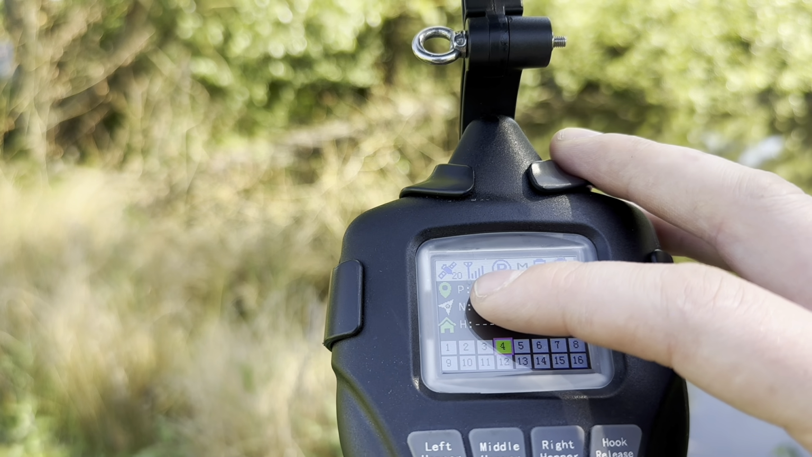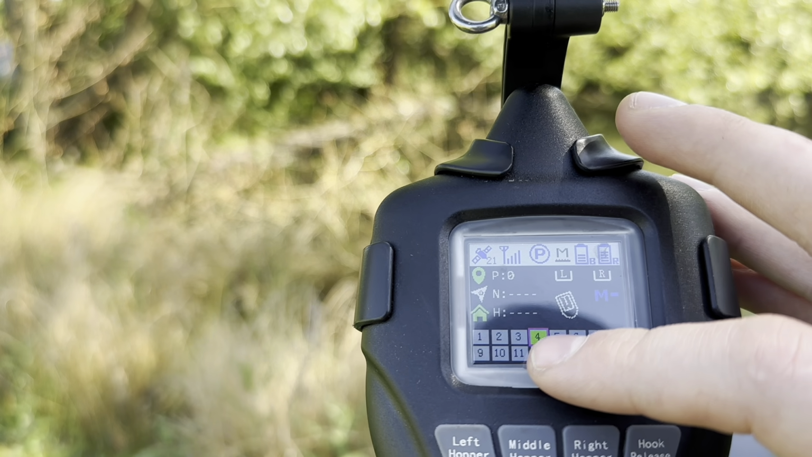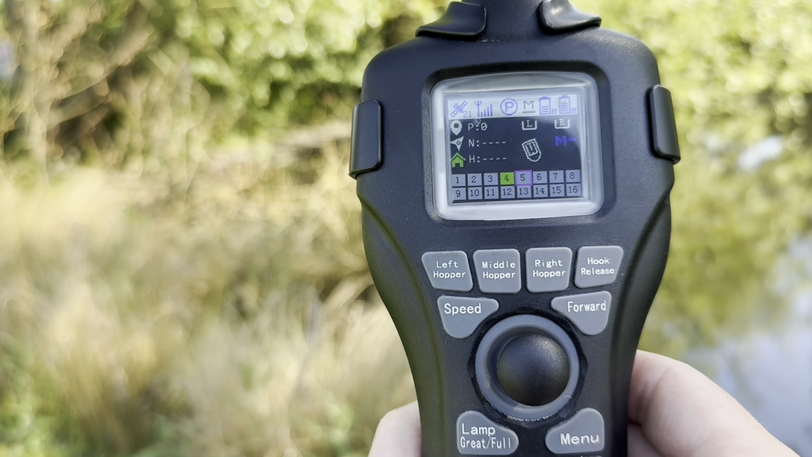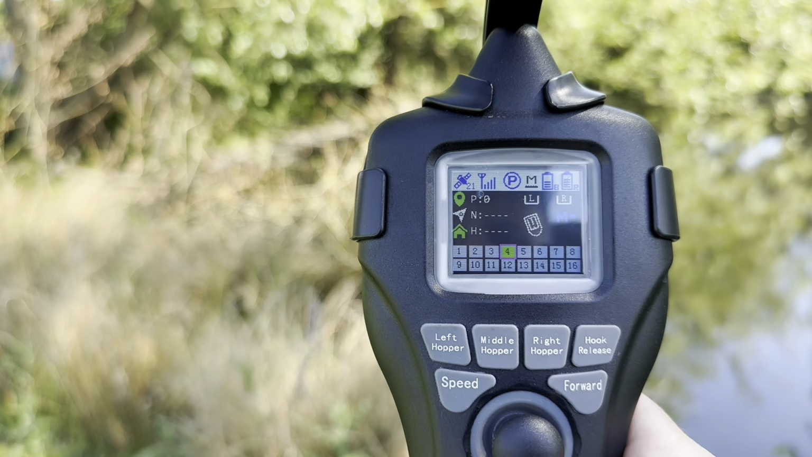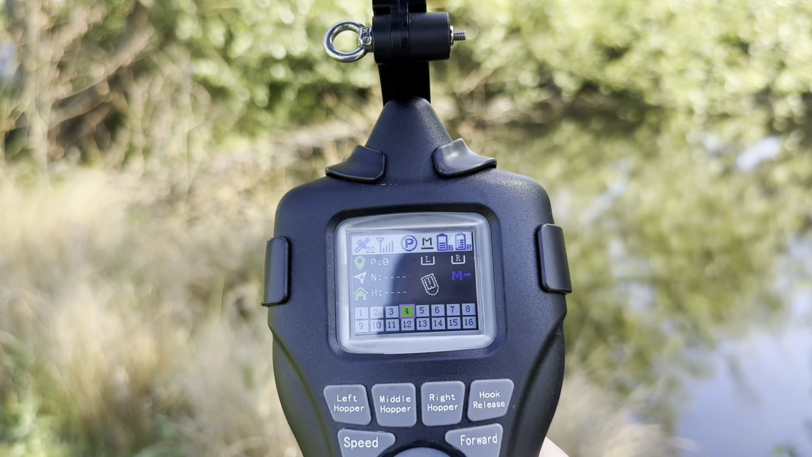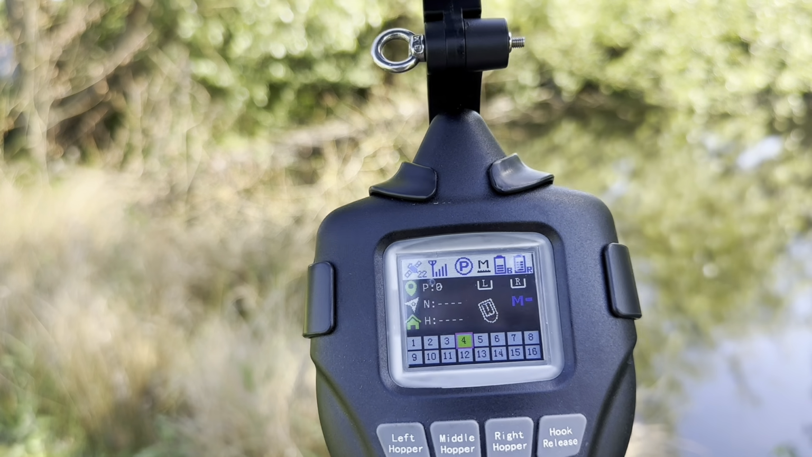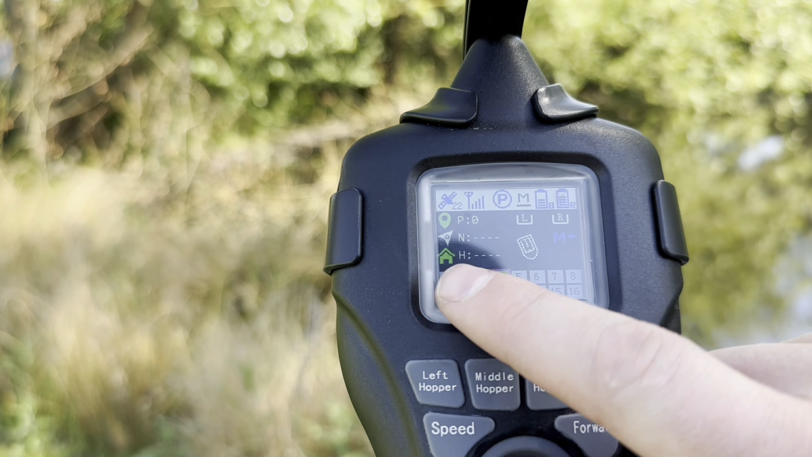So here you will see you've got P, N and H. P is your position, so that's your current save spot that you're hovering over, and that'll tell you how far away your save spot is. If you hover over one that doesn't have a save location, you will see that it will just say nothing. So at the moment we are currently hovering over our one save spot, which is actually not even in the water, so you'll see that 0, and that just so you know exactly which save spot it is roughly. N is for when it's navigating, and that will tell you how far away it is from that specific save position. And H is your home point.